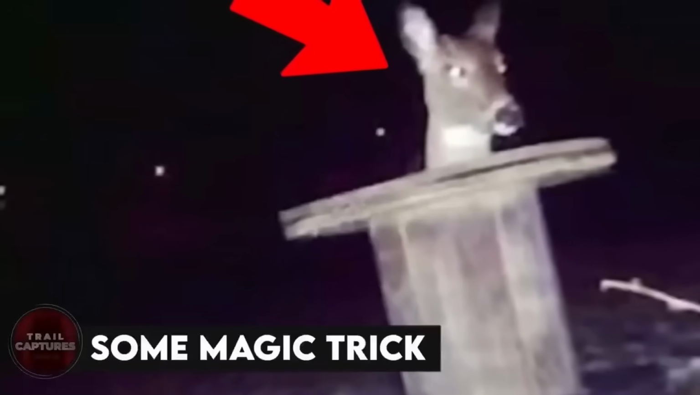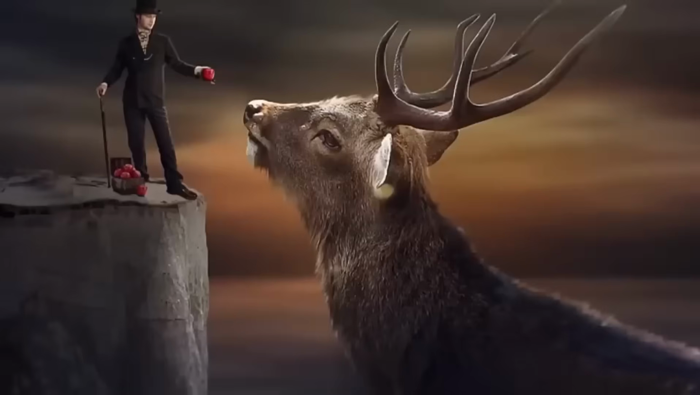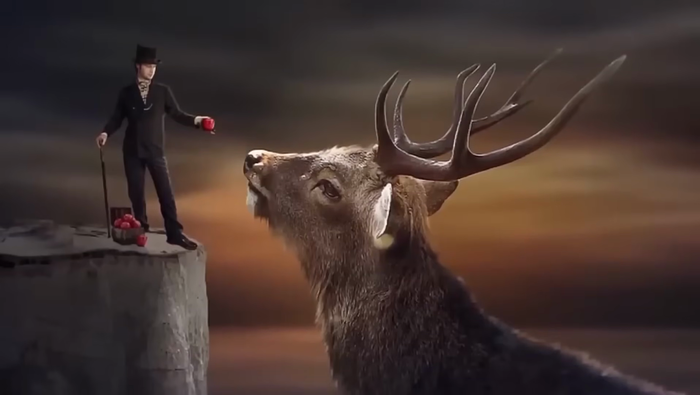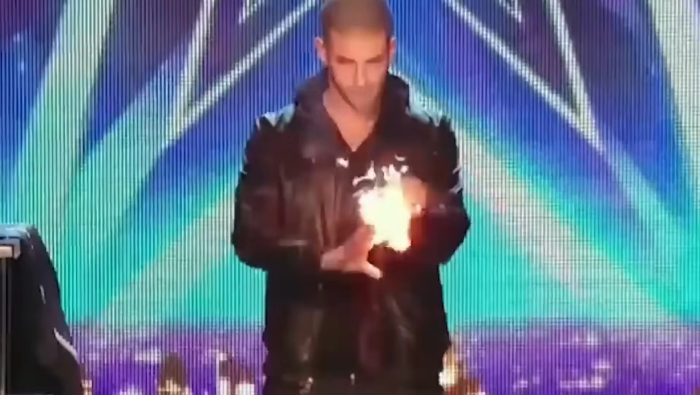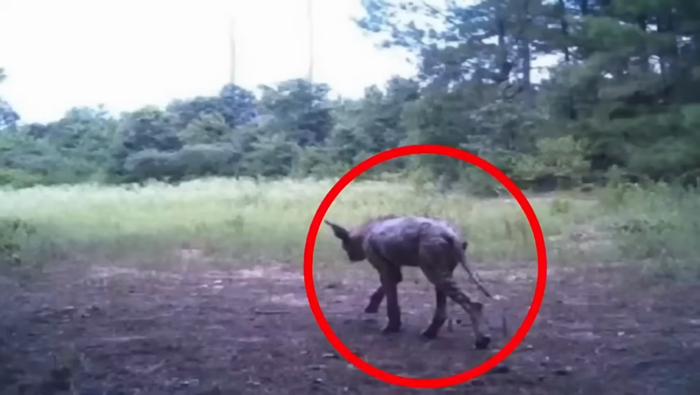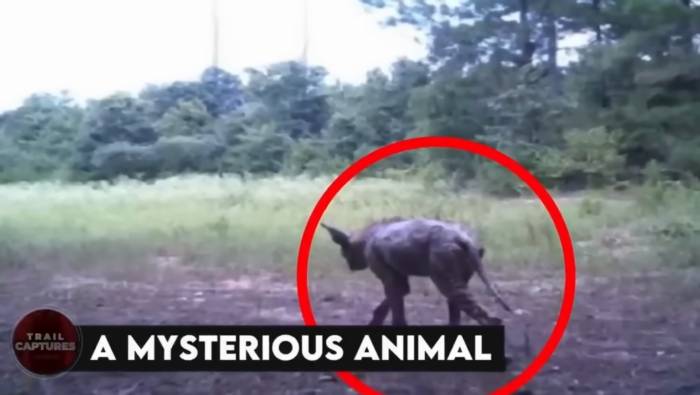Some magic trick. We don't know if this deer is the magician itself, or maybe it's the assistant of a magician, because the way it is all in the hat-like thing, with just its head popping out, reminds us of a magician and their tricks. Or maybe the deer is just behind the thing and it looks like it's in it. What do you think?